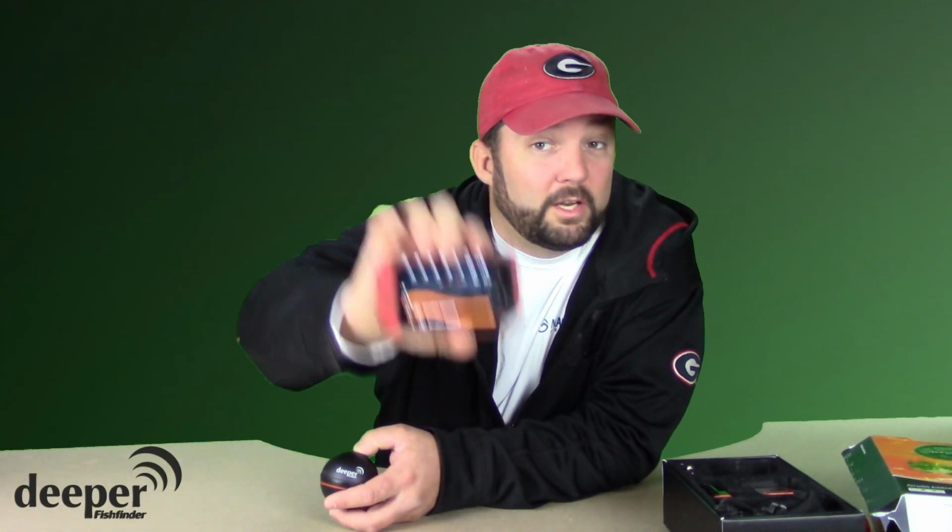So this is a cool product. This is a castable fish finder. It's called the Deeper Smart Fish Finder, and this is your transducer, and it hooks up to your iPhone, iPad, Android, whatever, to your smartphone. It makes your phone your fish finder. So tie it on there, cast it out, reel it back in, pay attention to what's going on under the water, and locate those fish that are coming along. That's the short of it.